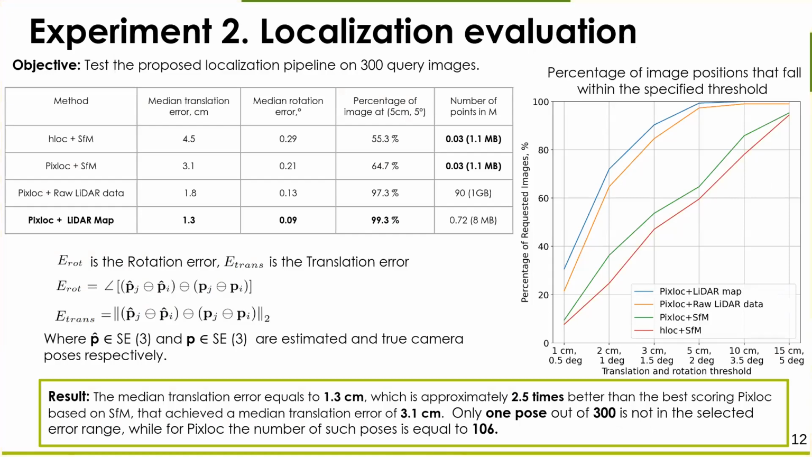During the second experiment, the localization accuracy was determined. 300 query images were used. As the main metrics, the median translation and rotation errors and the percentage of images that fall into a certain error range were used. I compared my algorithm based on the LiDAR map with the state-of-the-art visual structure-based algorithms, HLOC and PixLoc. Also, I implemented PixLoc with a raw LiDAR scan, which I used for mapping. The proposed approach is superior in accuracy to both visual approaches and the approach based on raw LiDAR data.